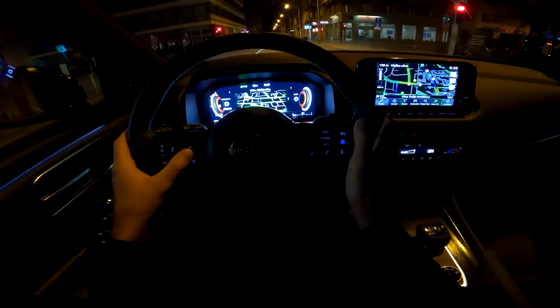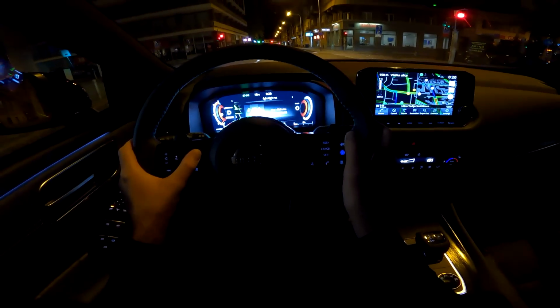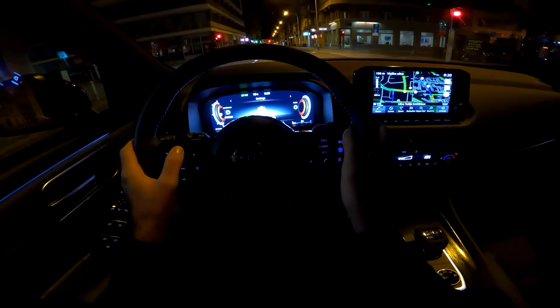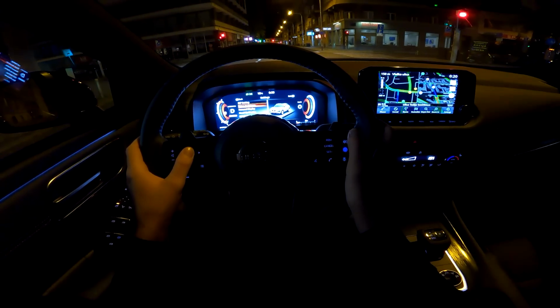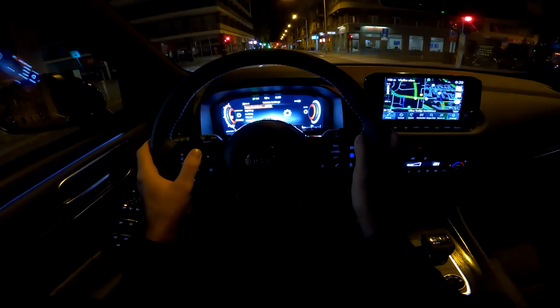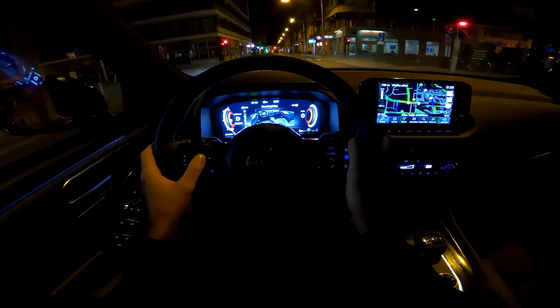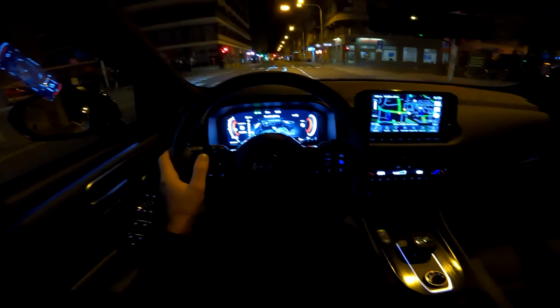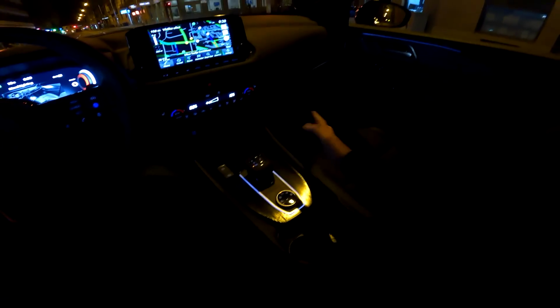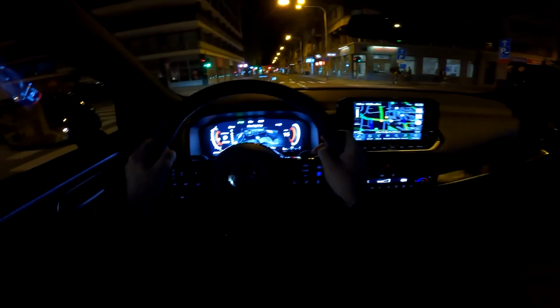So just a second, you go into settings, and here you will find the vehicle settings, lighting. So they call it the mood lighting, and you adjust the brightness. I've put it to maximum. So I think it's cool, but maybe they could have done something a bit more flashy.